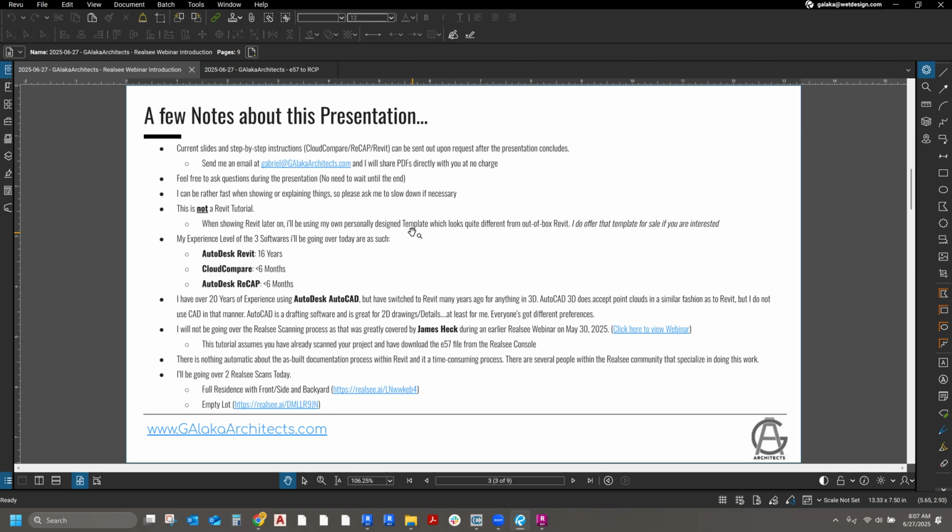My experience in the three softwares I'm going to be talking to you about today is as such. When it comes to Revit, I've been using it since 2009, and I've used every single iteration that's come out since then. So that's about 16 years. However, when it comes to CloudCompare and Autodesk Recap, I'm fairly fresh, because I entered the point cloud market about 6 months ago. So I have less than 6 months of experience in those two softwares. However, I know what to do in them to get what I need, and that's what I'm going to be showing you today.